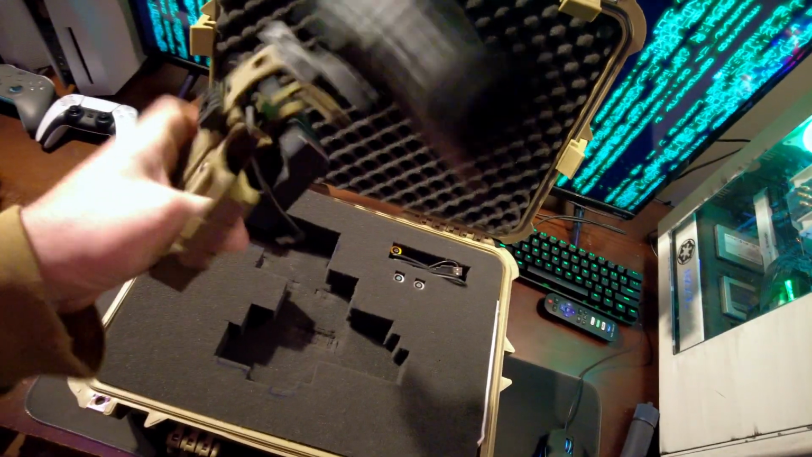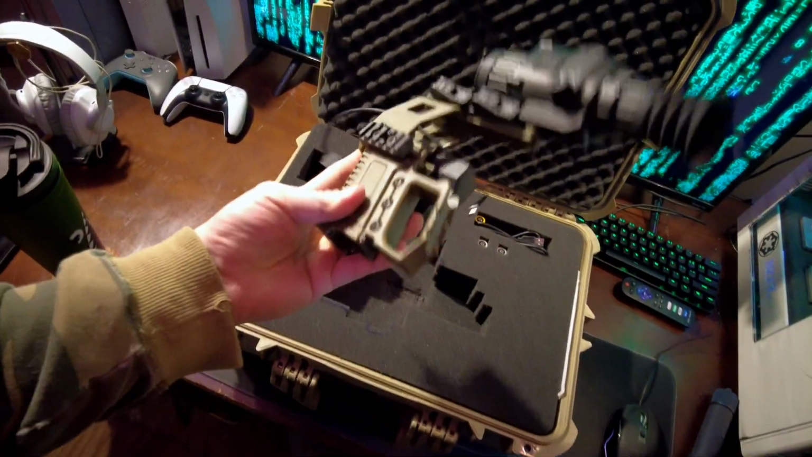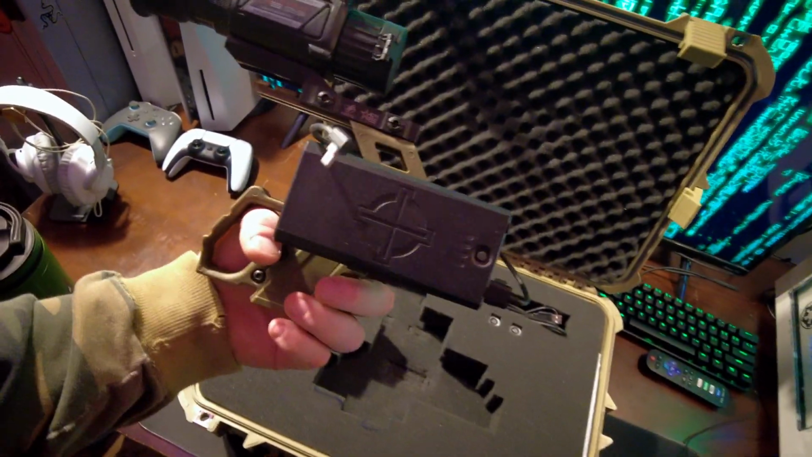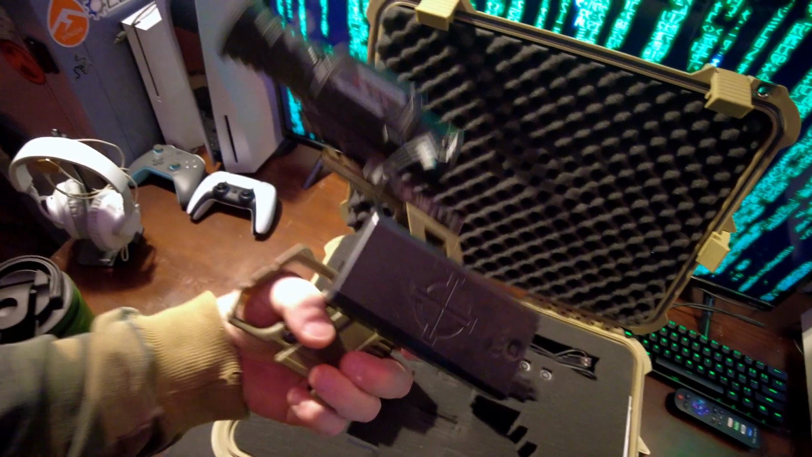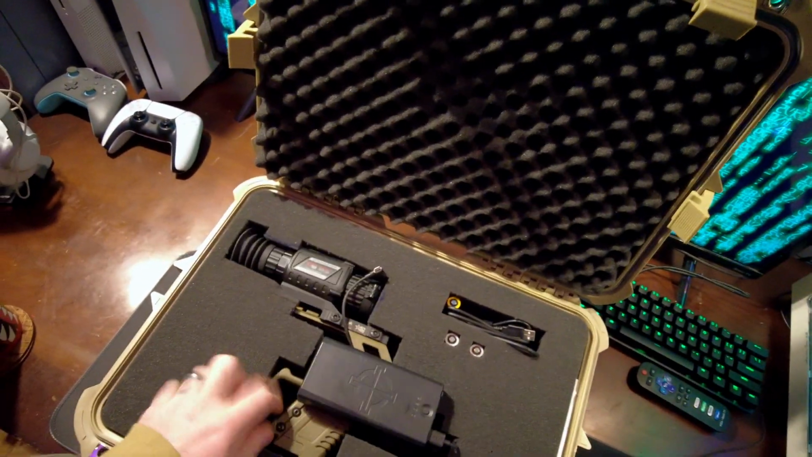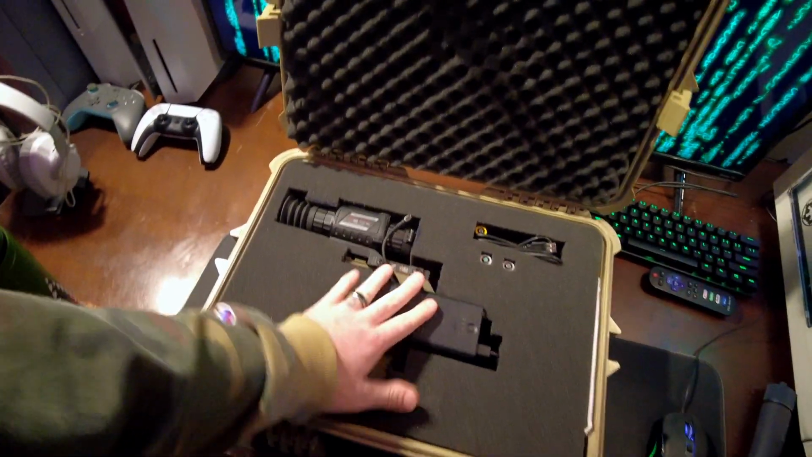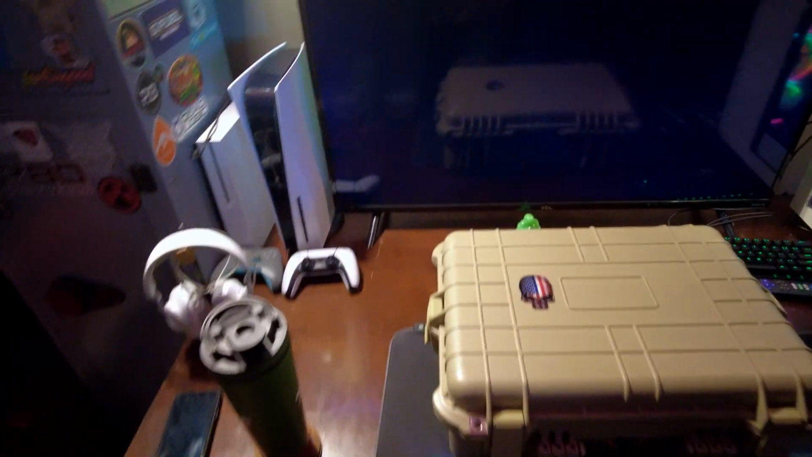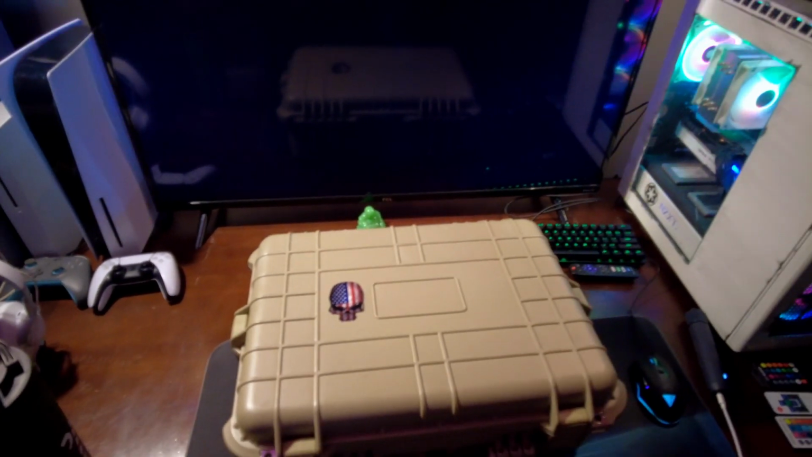This handle, I think I got off Amazon. It's supposed to be like you put a pistol inside here to make a Glock pistol have a front foregrip. I don't know what it is, but it works out good for this. I hold it like this, and I plug the battery pack in, and that's how I have it. It works out really good as a quick grab spotting scope for the property or whatever else I need. And it's all tucked in nice and safe inside there. That clips down, four locking points inside of that, and that's it.